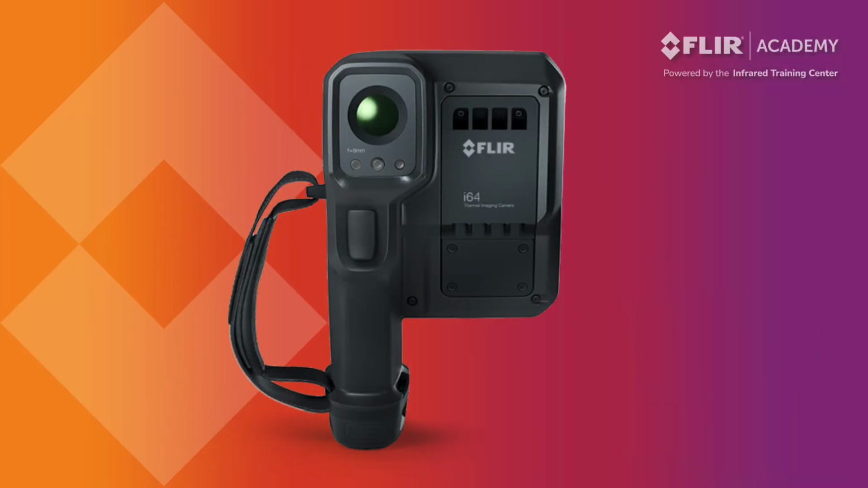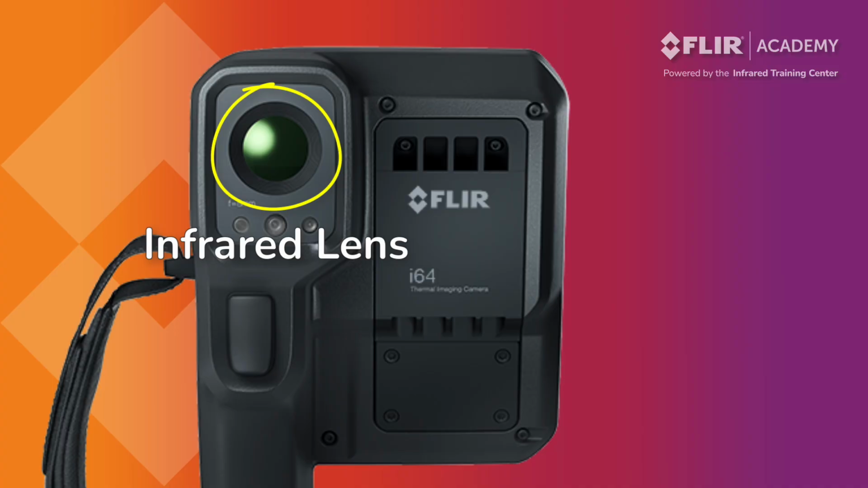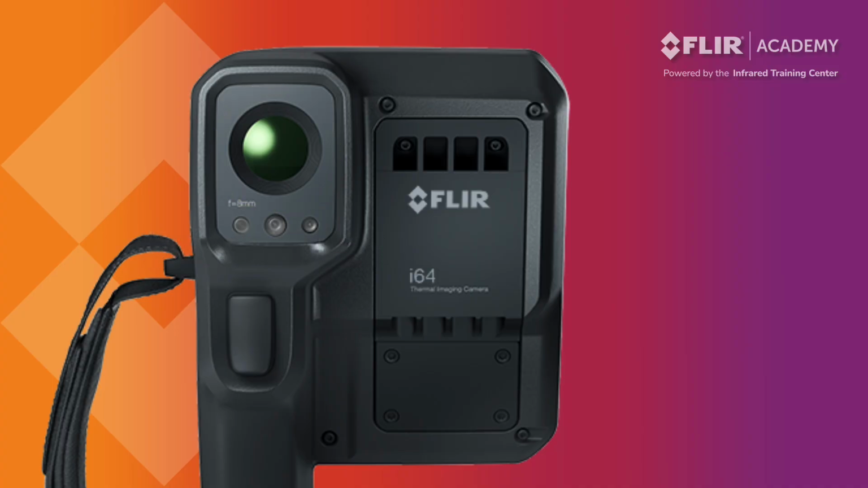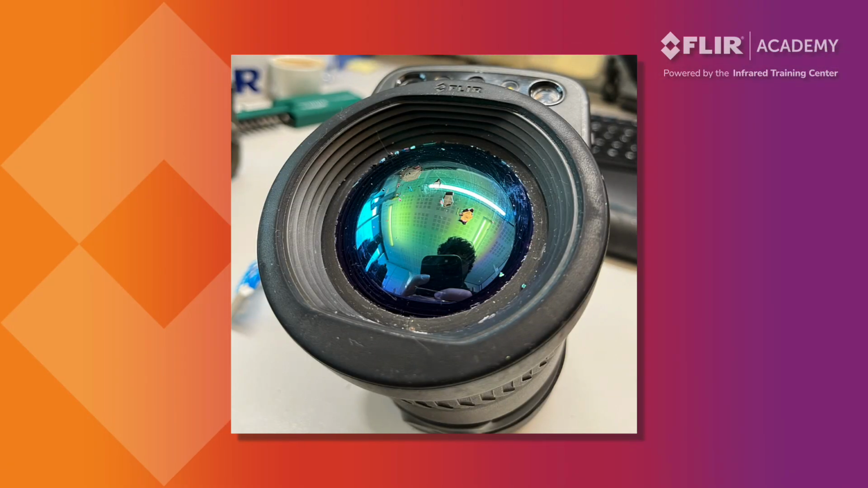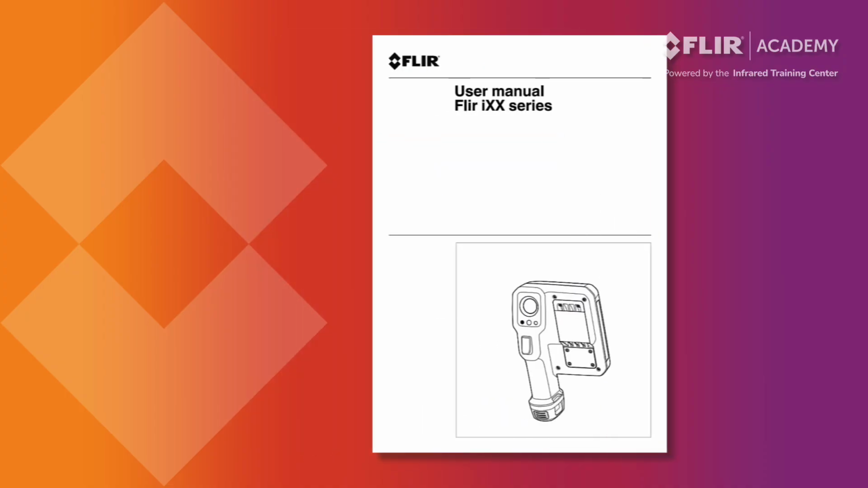On the front of the thermal camera is the infrared lens. Avoid touching the lens as it is covered with a special coating that plays an important role in the camera's ability to measure temperatures. If this coating gets damaged or worn off, it will affect the accuracy of your temperature measurements. Procedures on how to properly clean a lens can be found in your user manual.